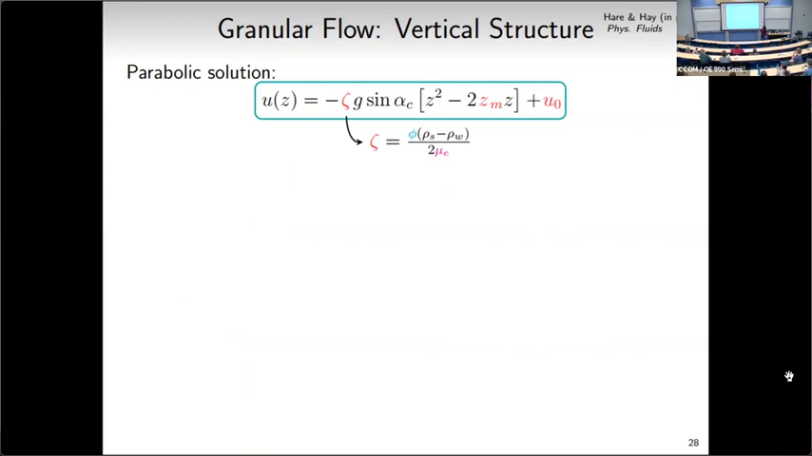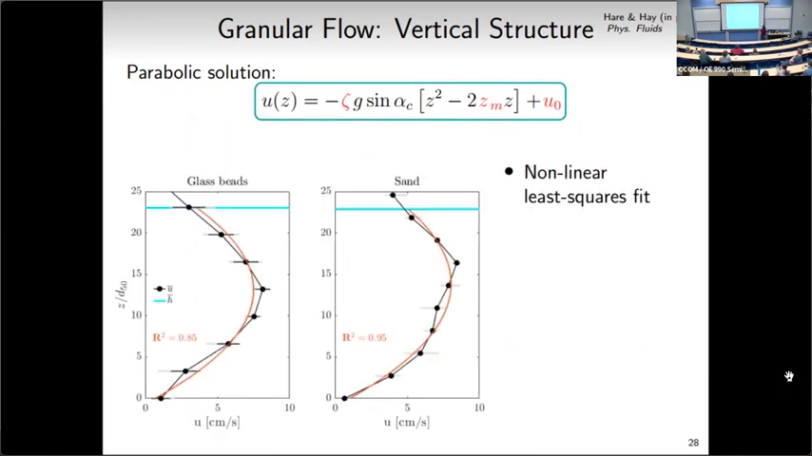It'll depend on three parameters. Zeta here has just collected the concentration and effective viscosity in one parameter. Zm is the height of the velocity maximum within the moving layer, and U0 is the velocity at the bottom. If we do a nonlinear least squares fit of this theoretical simple model to the velocity profiles within the moving layers, we get really nice fits. For these fits, we're using zeta, Zm, and U0 as free parameters.